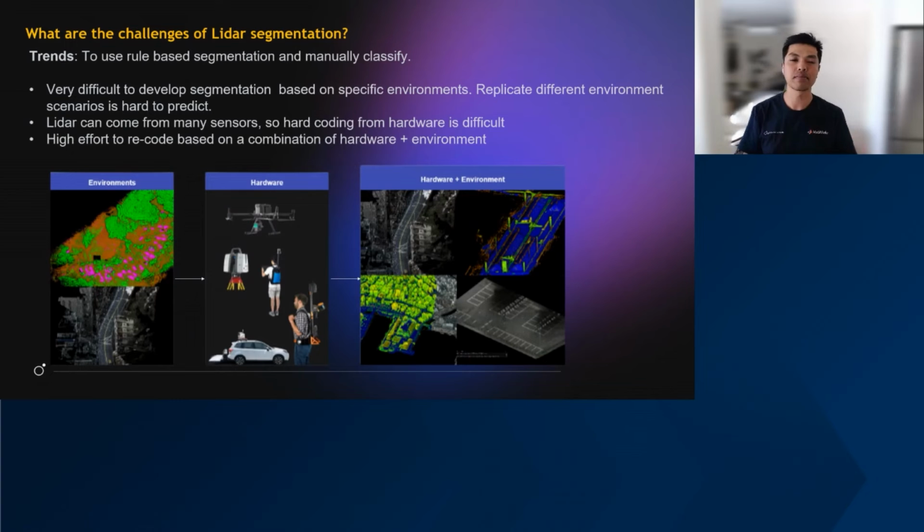So next, from all of our lessons learned from building our software with MATLAB, we found this trend with Lidar classifications and Lidar processing is that a lot of people use rule-based, which is really good, it's really fast, and then they manually classify it. They QA/QC it in the end, and it's a great way of testing it and proving that their product is okay to work with.